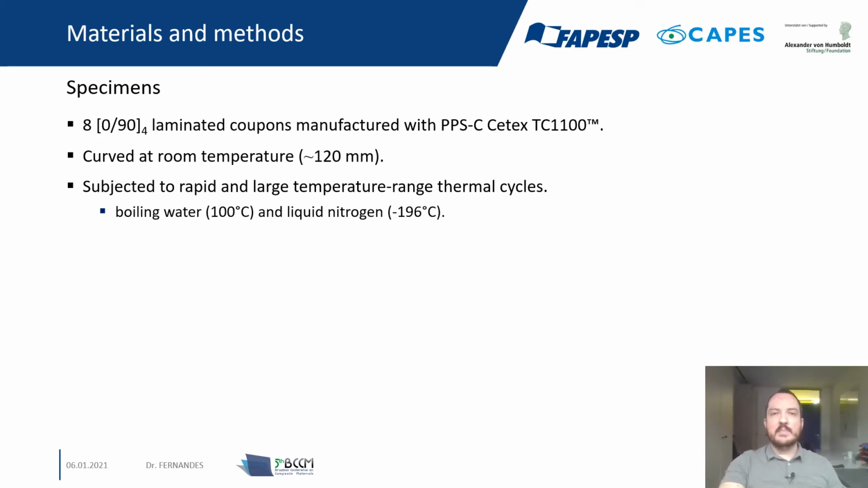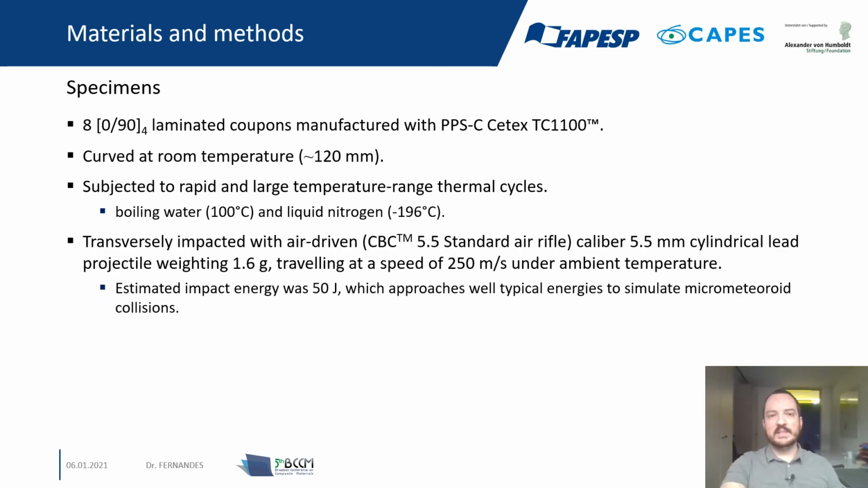So to mimic the condition experienced in the low Earth orbit. And then, after the thermal shock cycles, they were transversely impacted with an air-driven rifle, caliber 5.5 millimeters, with a weight of 1.6 grams, traveling at a speed of 250 meters per second at ambient temperature.